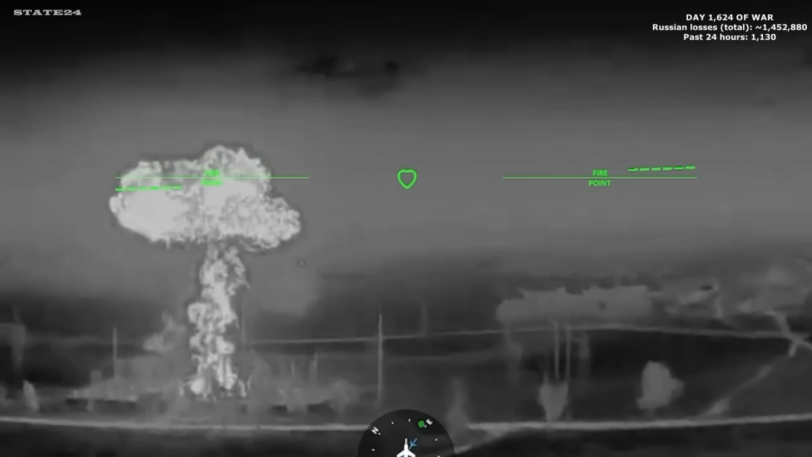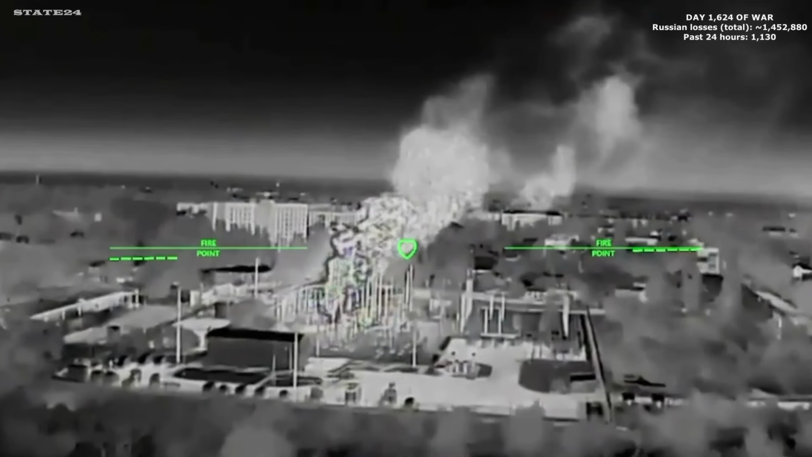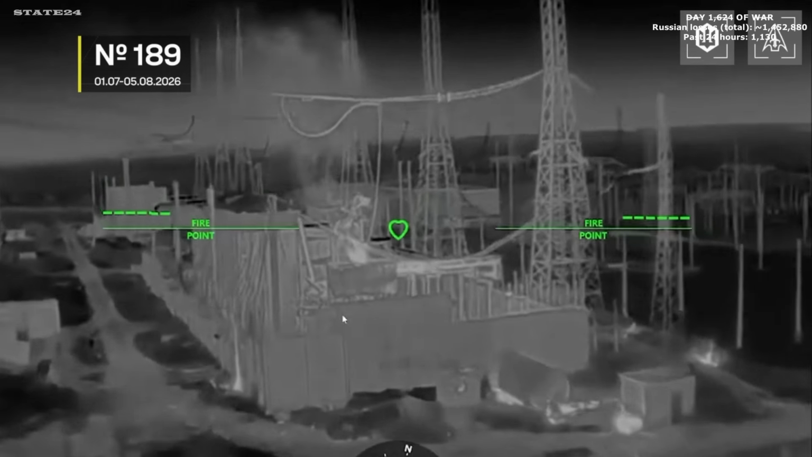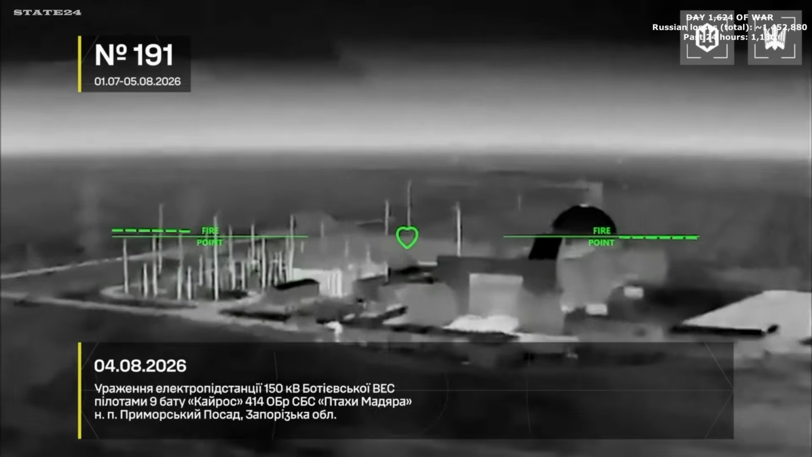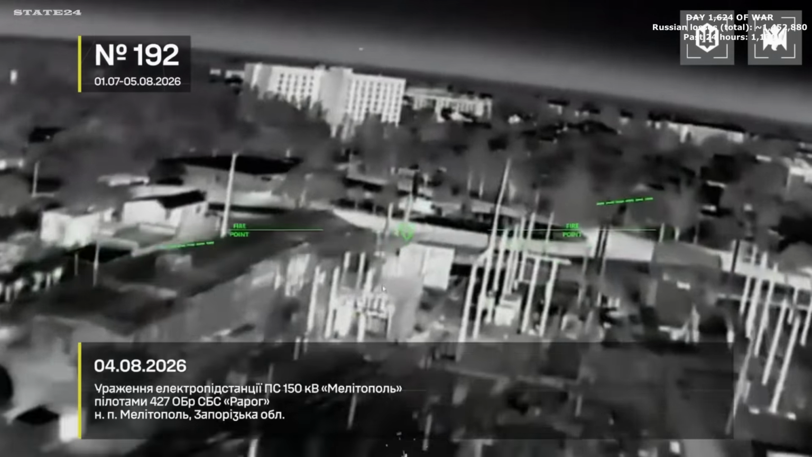48 hours, 13 more electrical nodes struck across the occupied south. Mariupol, Melitopol, Henichesk, Berdyansk, Zaporizhzhia region, Crimea, Ukraine's Magyar's birds, working through the grid sector by sector. That brings the total to 201 energy targets since the operation began.